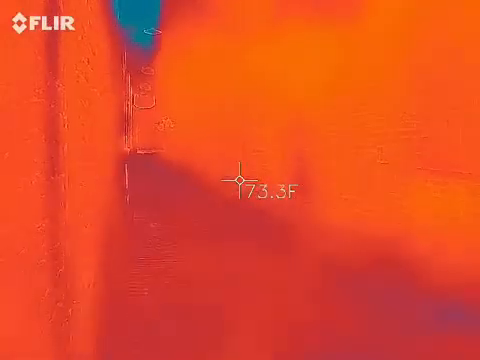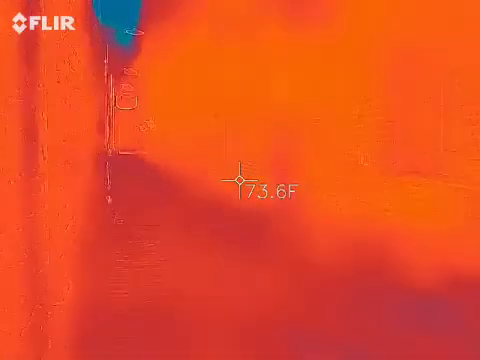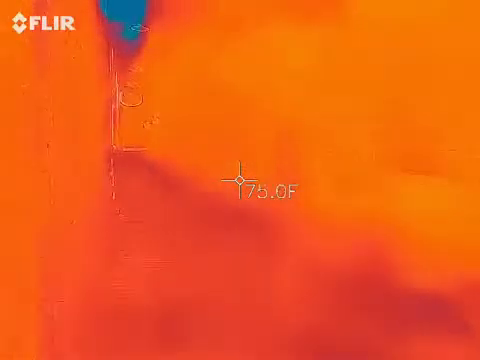Beautiful alley. Just checking, there's no ghost or anything, right? Oh yeah, there's going to be ghosts in there.